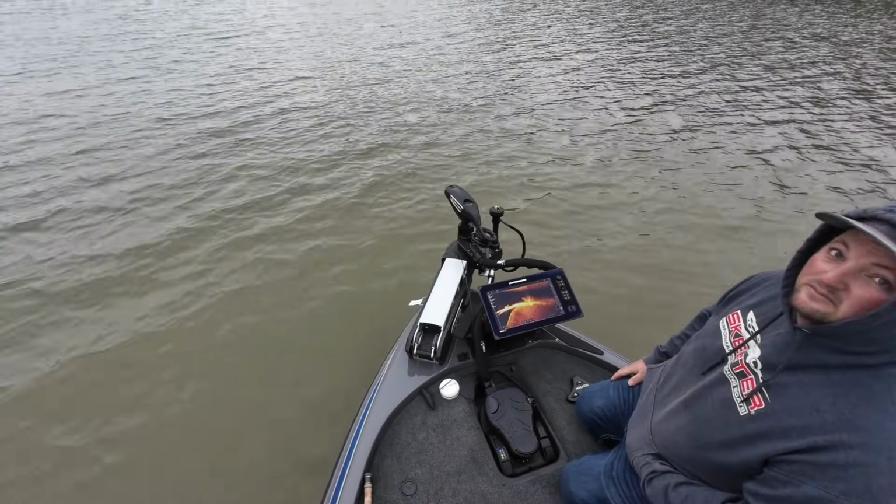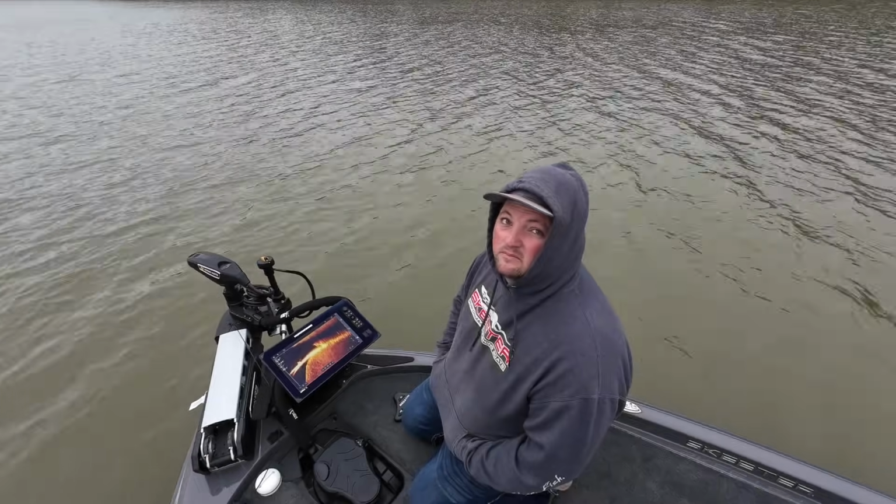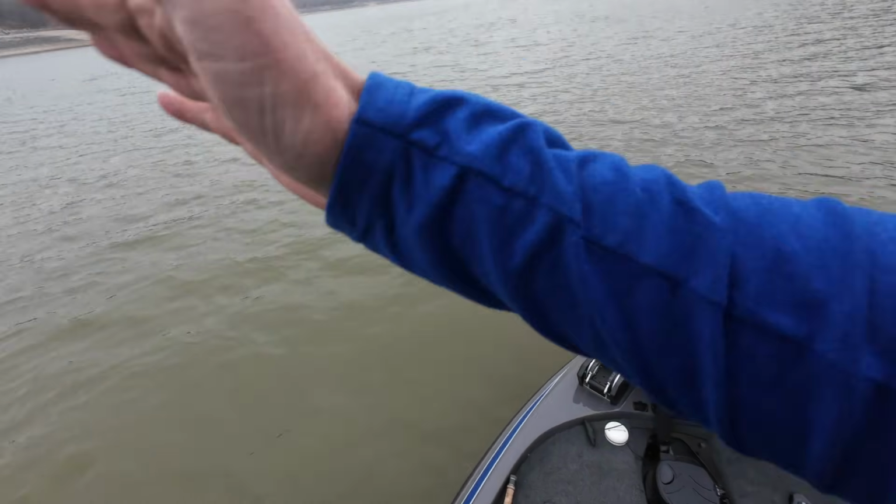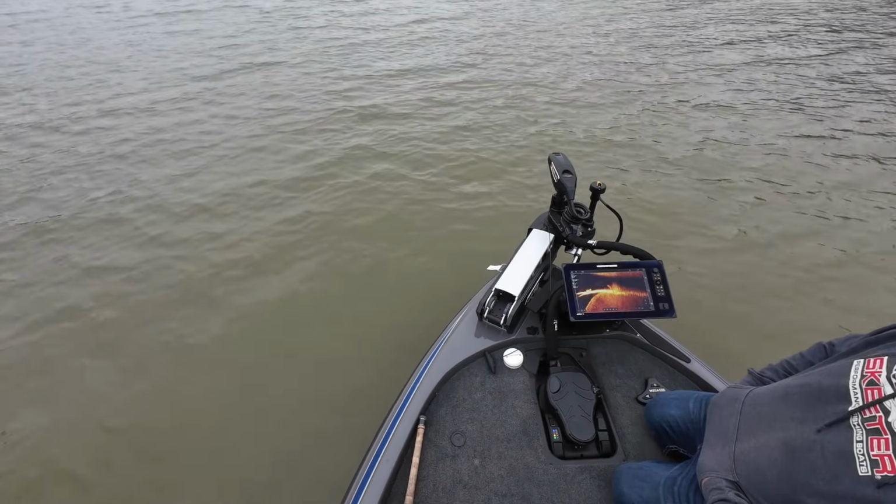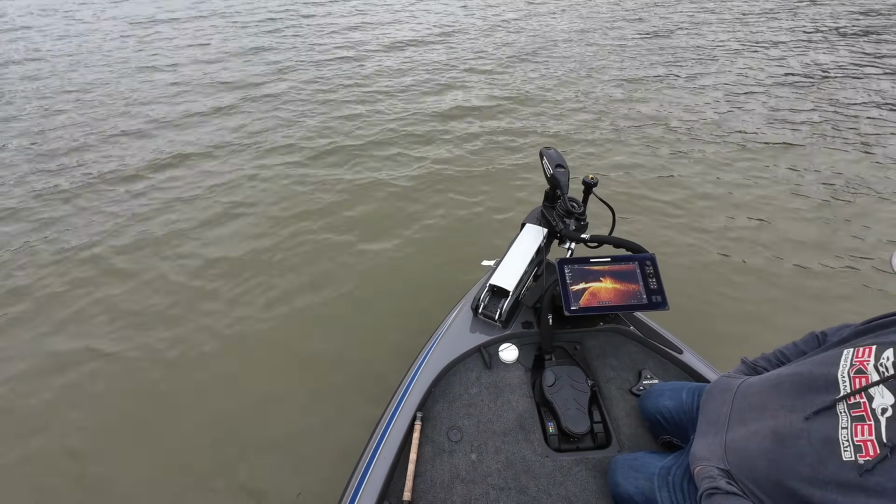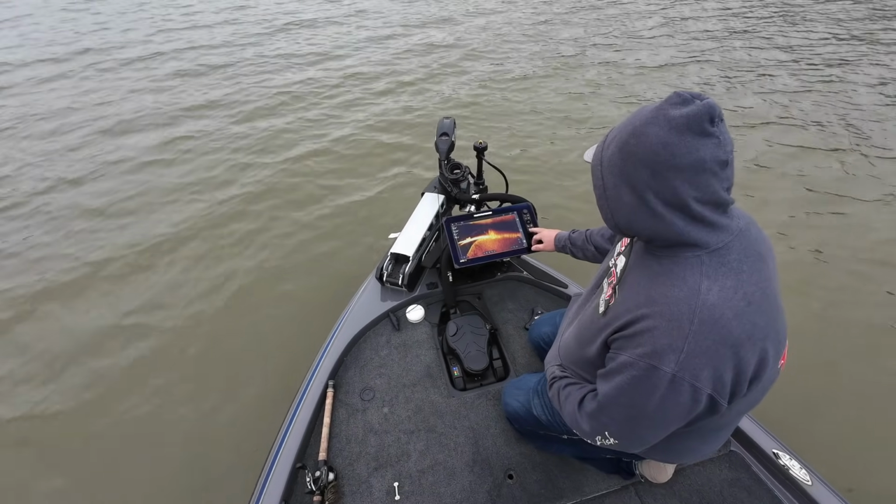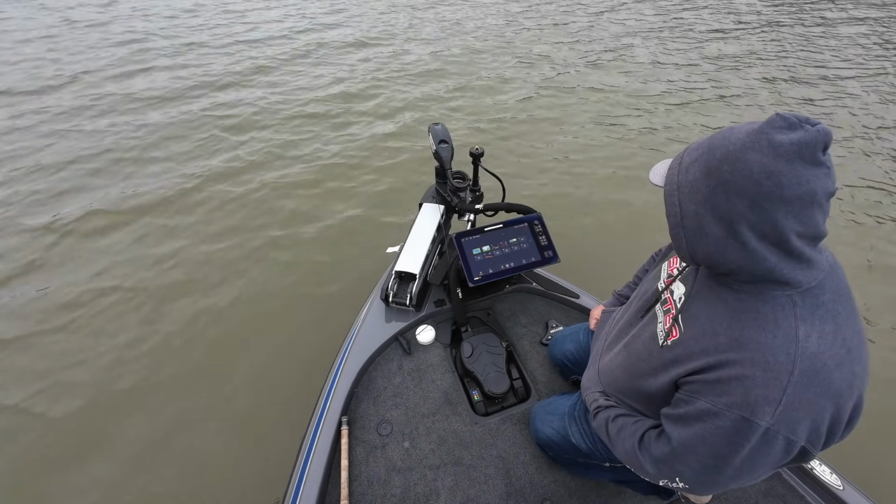Well, and with a boat like this, again, it's all about what you're used to. With a boat like this, I'm not worried about the boat drifting and blowing all over the place, so I can do that. Yes. I know you said you were curious about wanting to see your waypoints up here, so let's go find that.